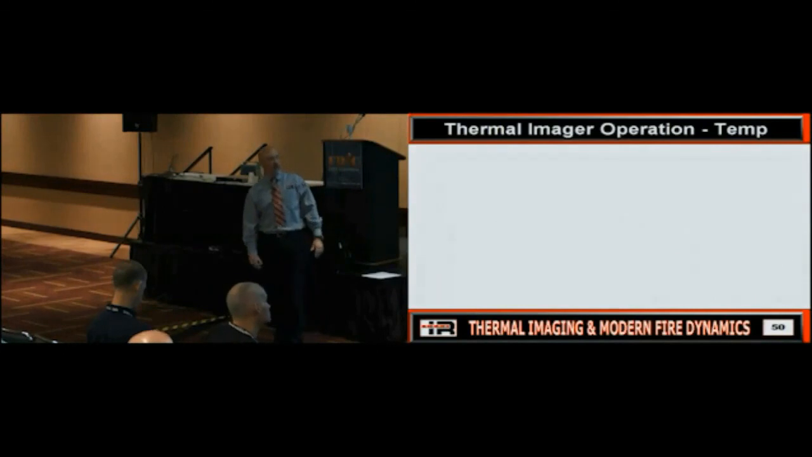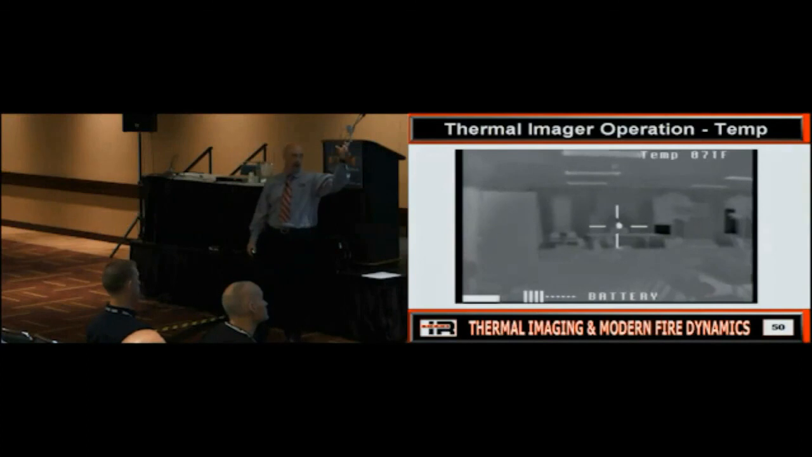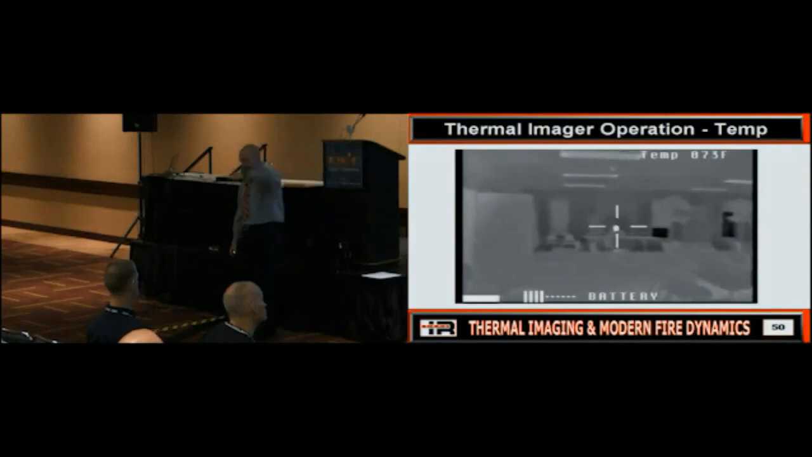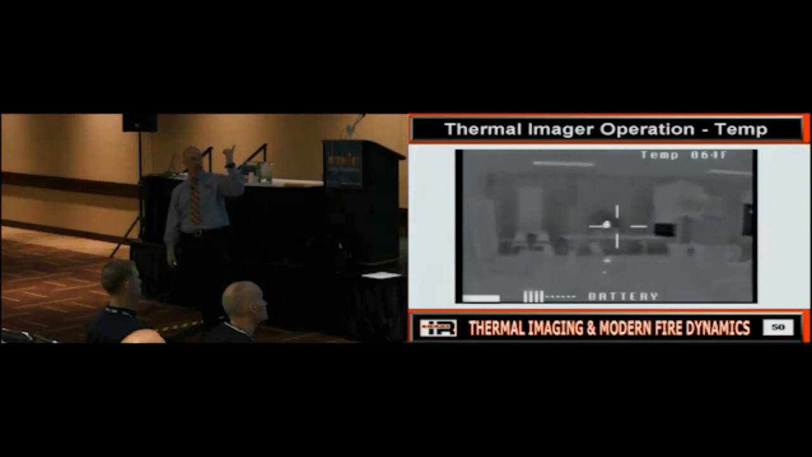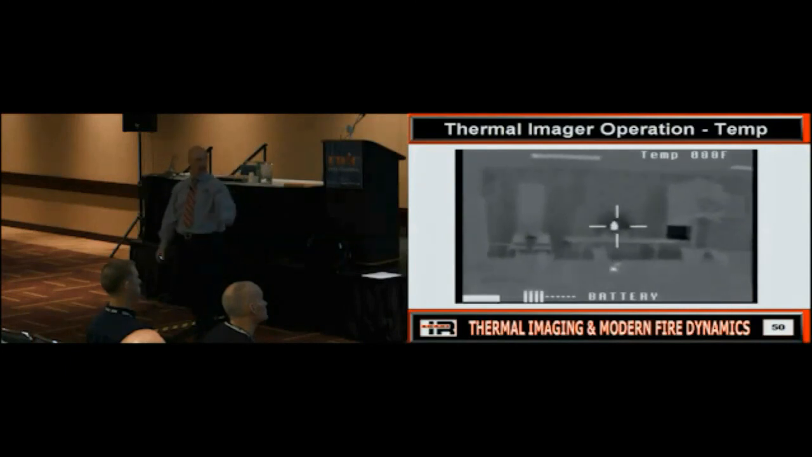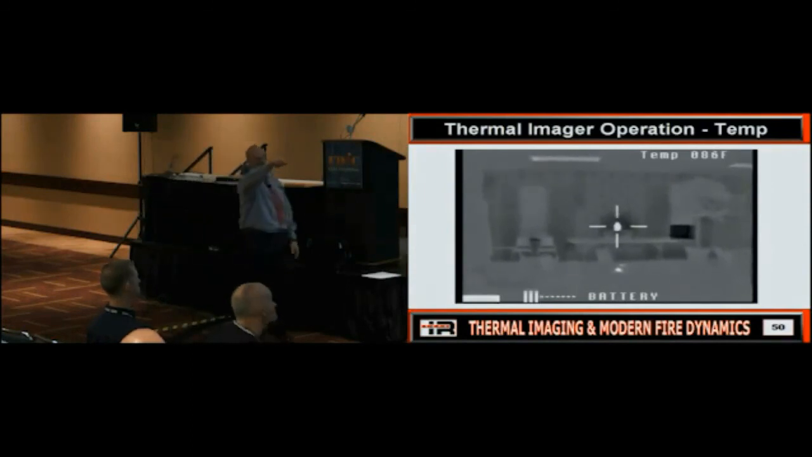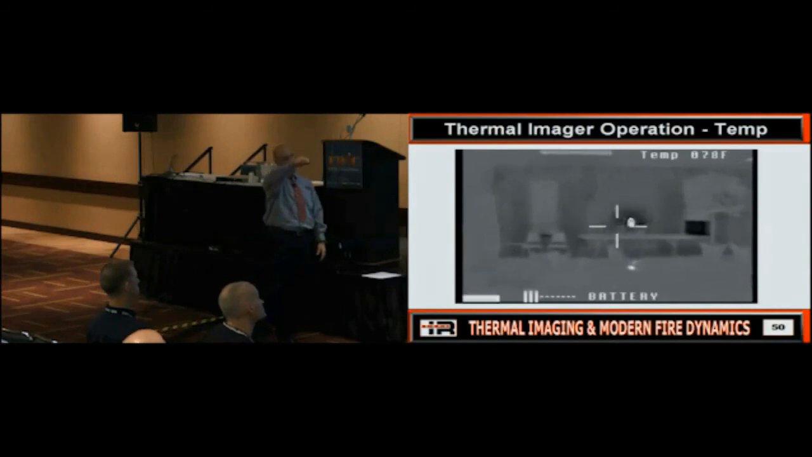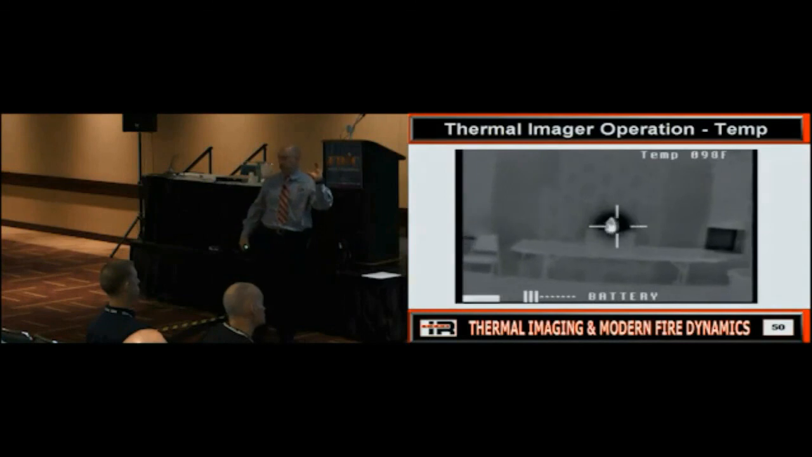So once again, in your firehouse, if you want to prove this out, you put a hot object on the wall and stand back from it. That hot object is just an iron like you iron your clothes with, okay? So at this distance, we're getting readings off of it in the 70s and 80s. Why? Because it's averaging this wall temperature in with this. Because the camera right now is actually probably measuring the temperature of an area about that big. Does everybody see what's going on?